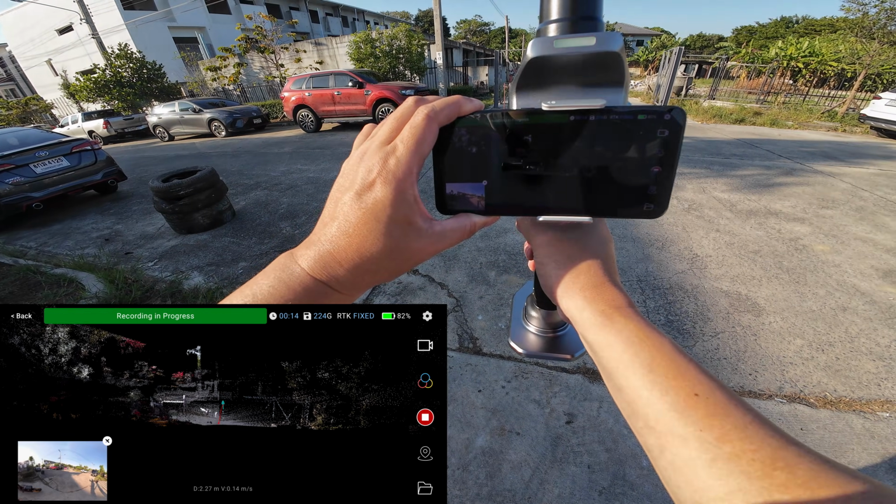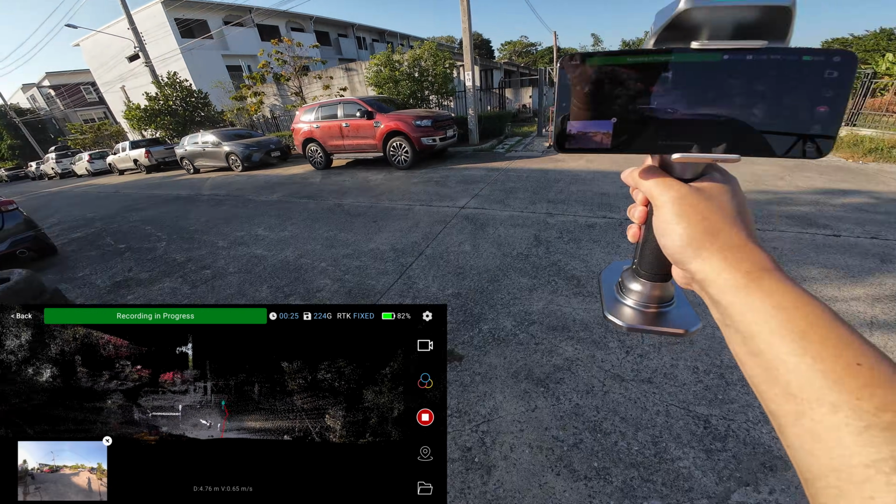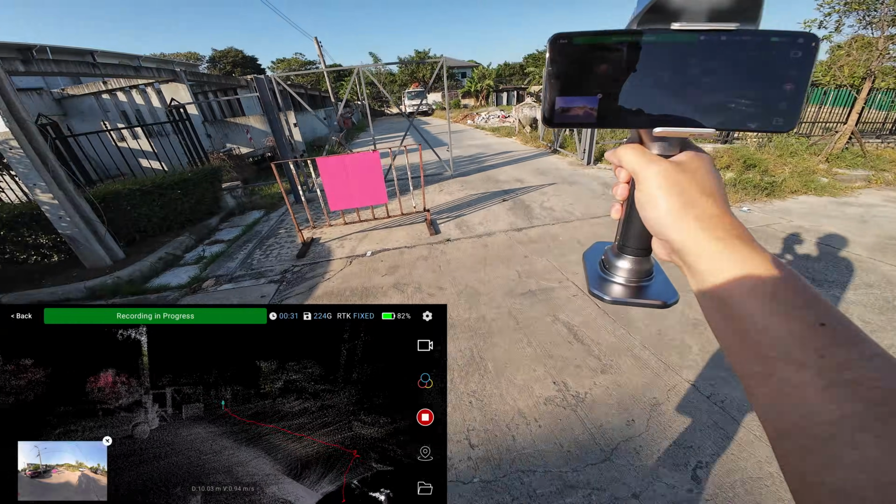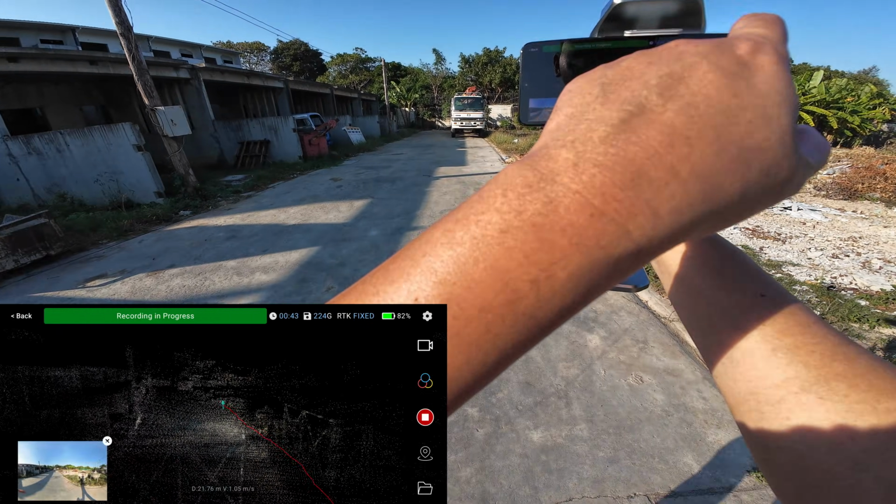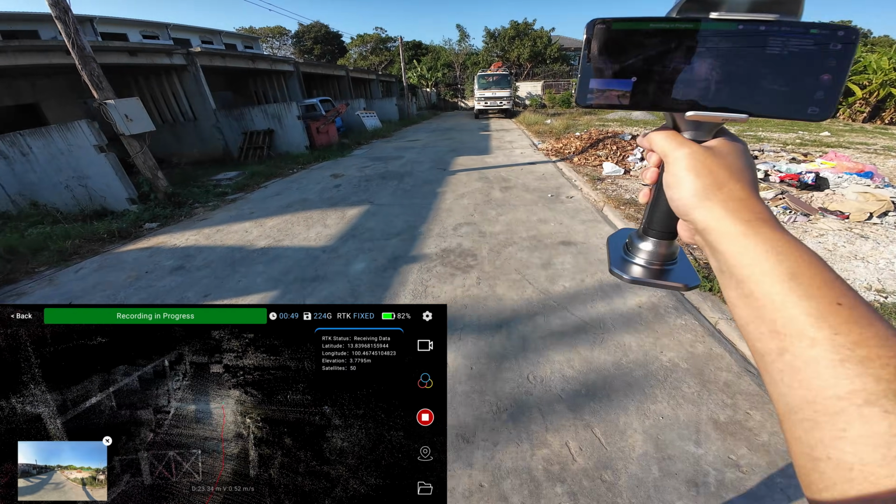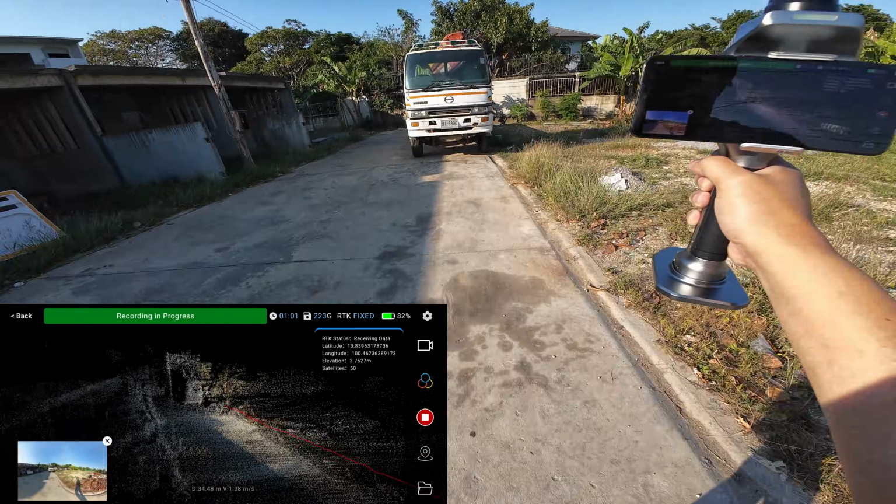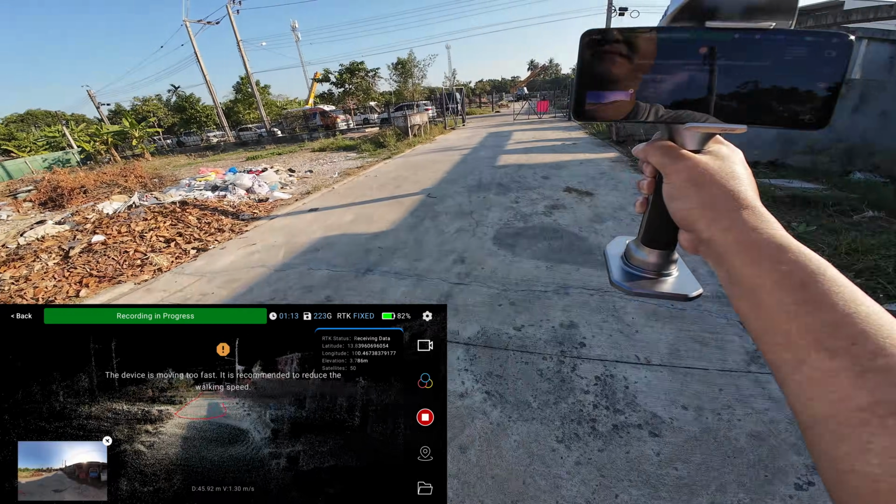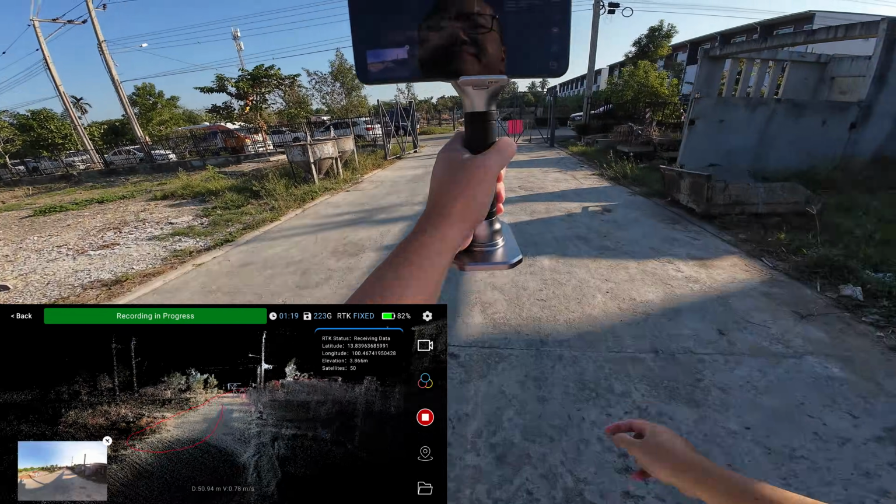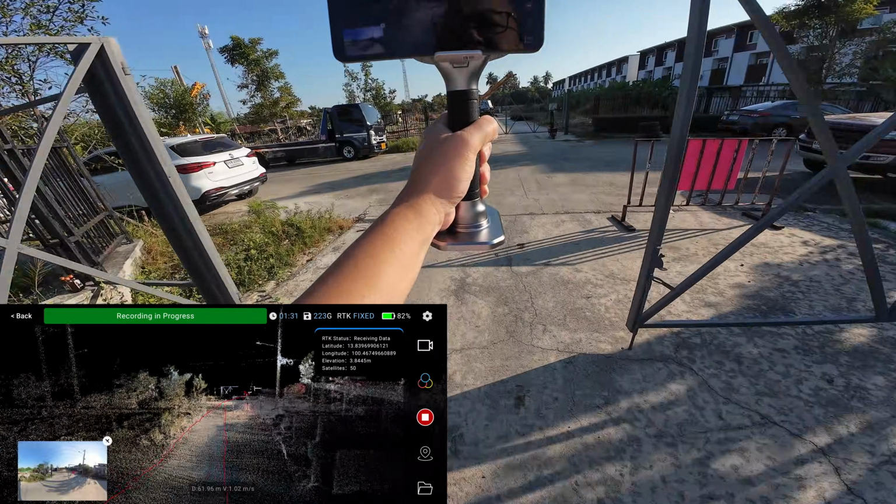When you scan with the RTK fixed solution, you do not need to come back to close the loop. So when you fuse the point cloud in SHARE Studio, the software will use the GPS coordinate for calculating the trajectories. So the accuracy of your scan will only rely on the accuracy from the RTK.